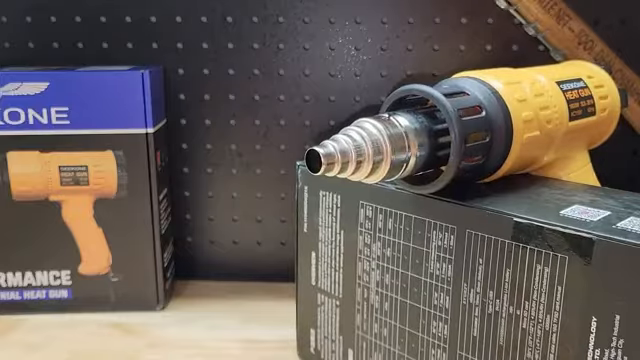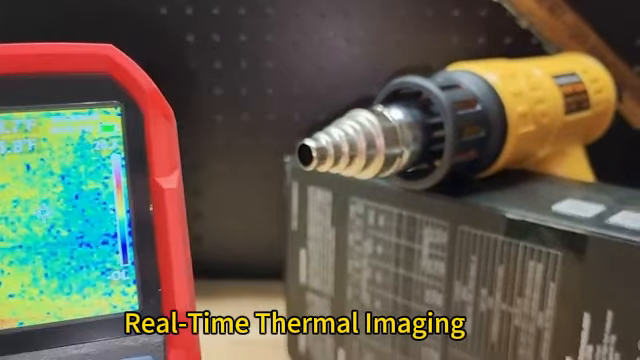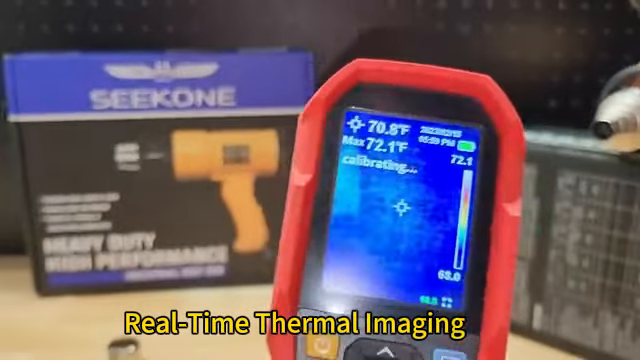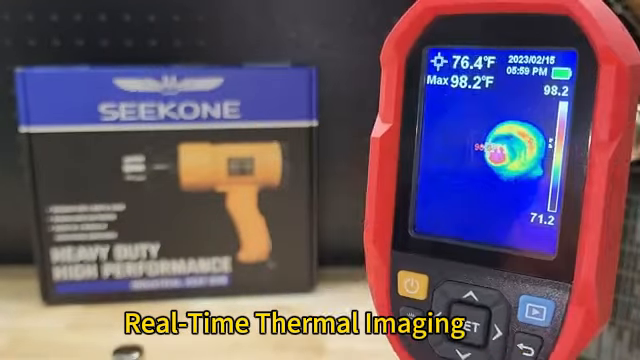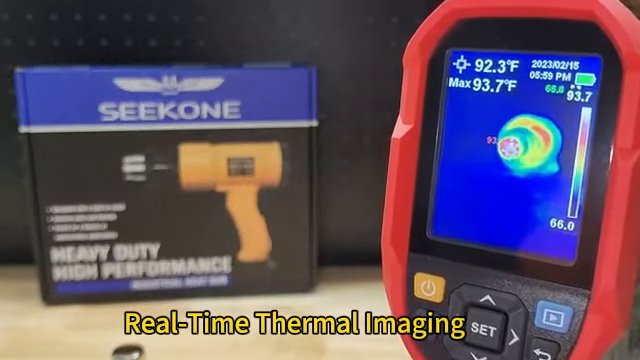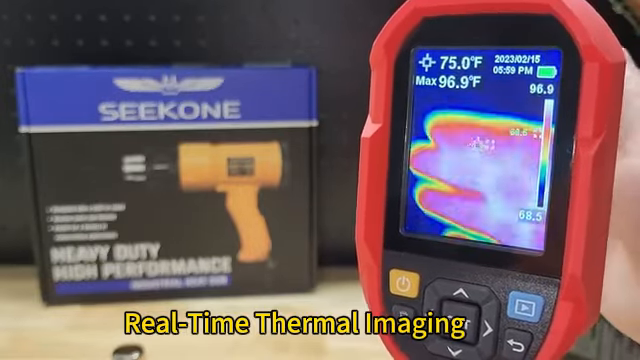We're going to go ahead and kick it on high. Again, we're on the lowest temperature setting. Turn this guy on. I have to move the camera over this way. So it's going to calibrate. The top number is where the little crosshairs right there are, and the max number is just the highest temperature that is anything that we're looking at.